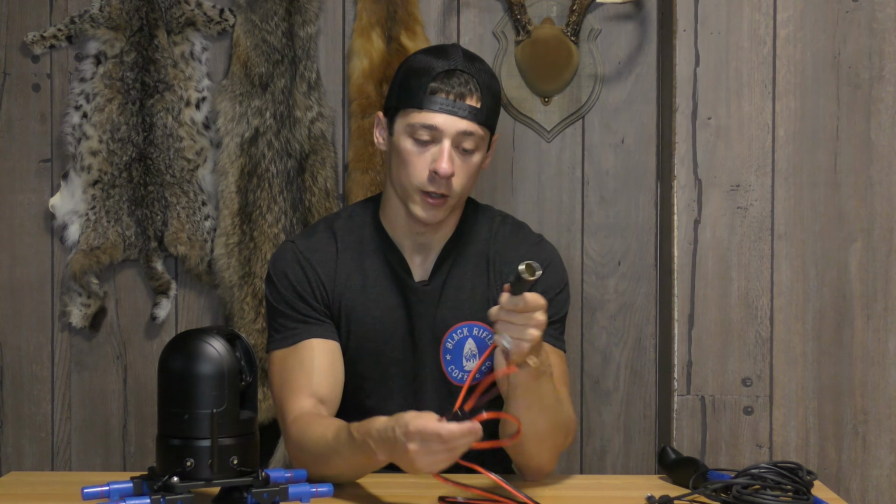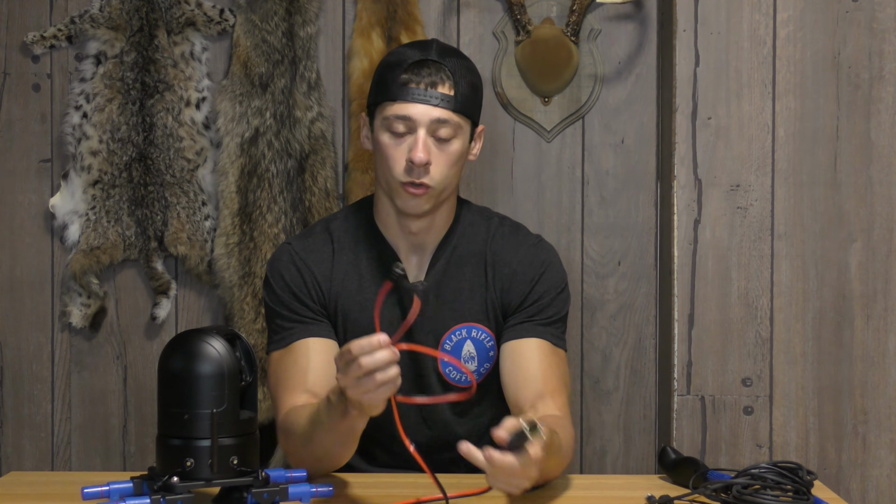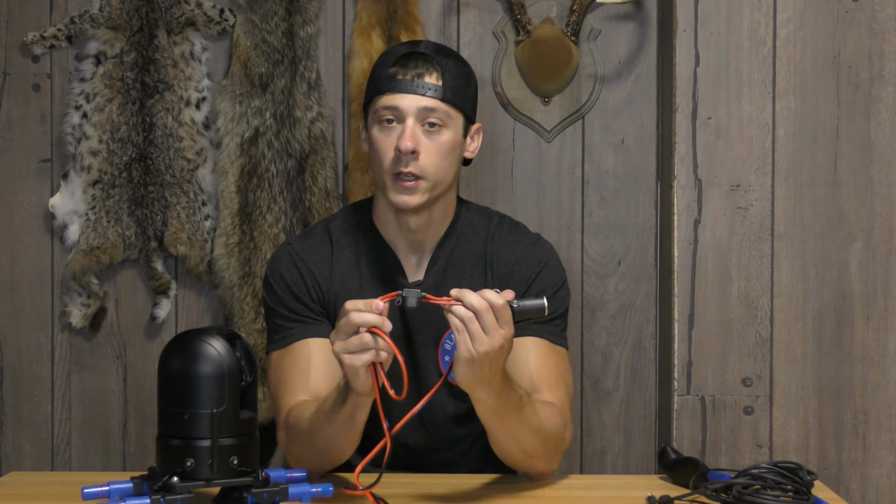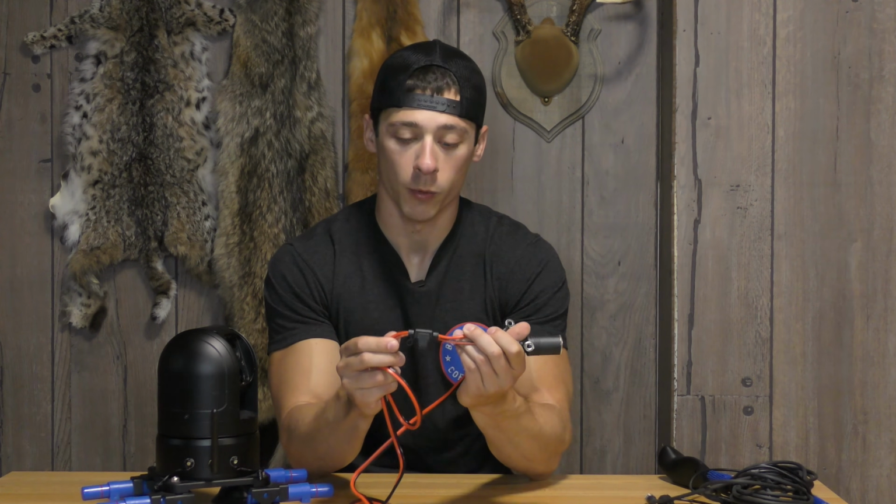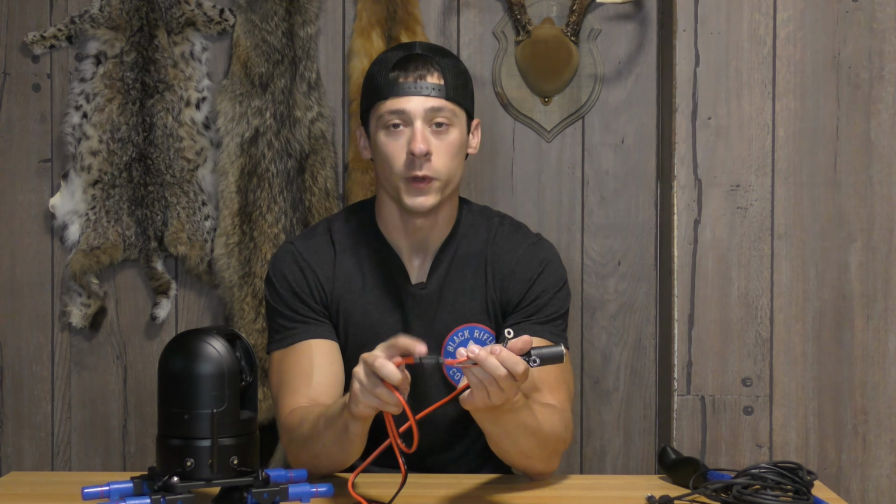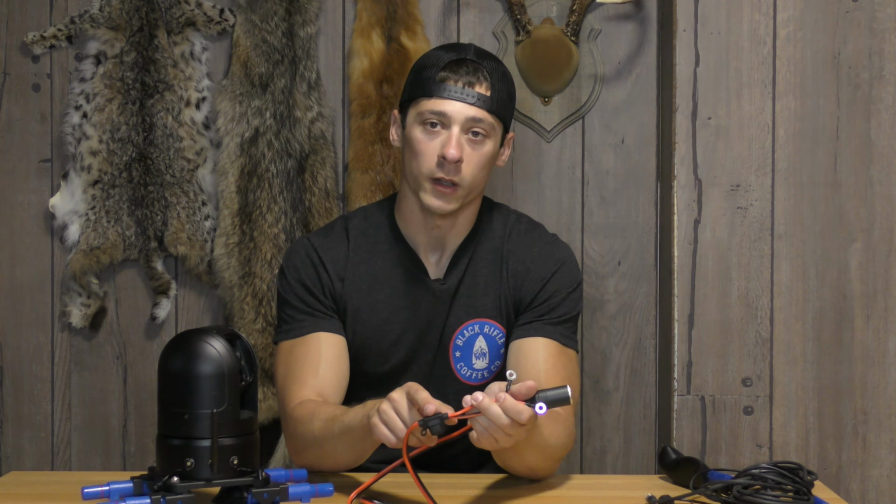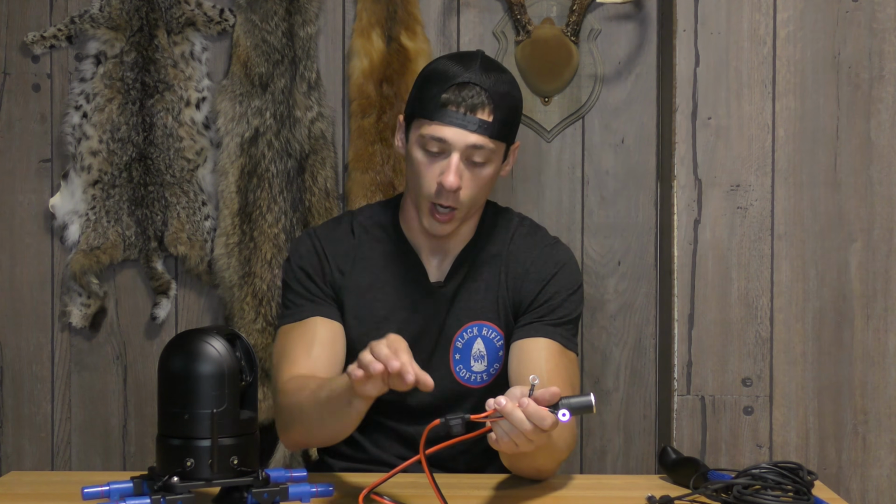This is just a 12 volt DC female socket running over to 2 battery terminal rings with an inline fuse. Definitely make sure you have something with an inline fuse. You want your fuse to be your weak link if you have an electrical fault or a short of some reason. You want that to be your weak link, not your camera, not your cable, and definitely not your battery.